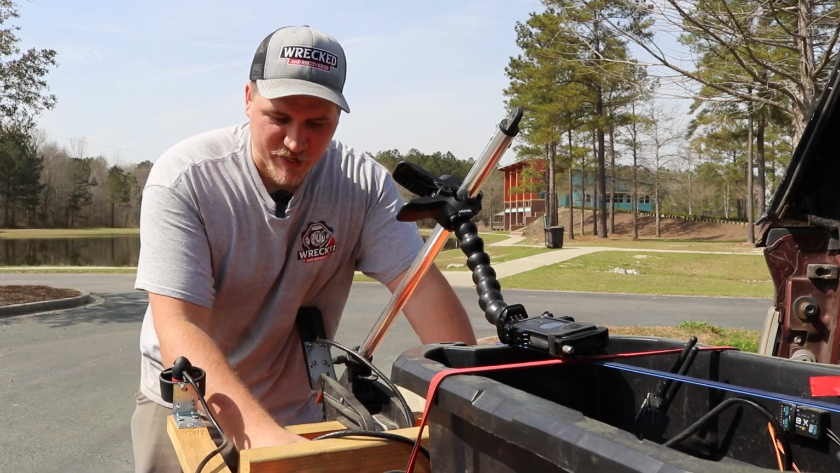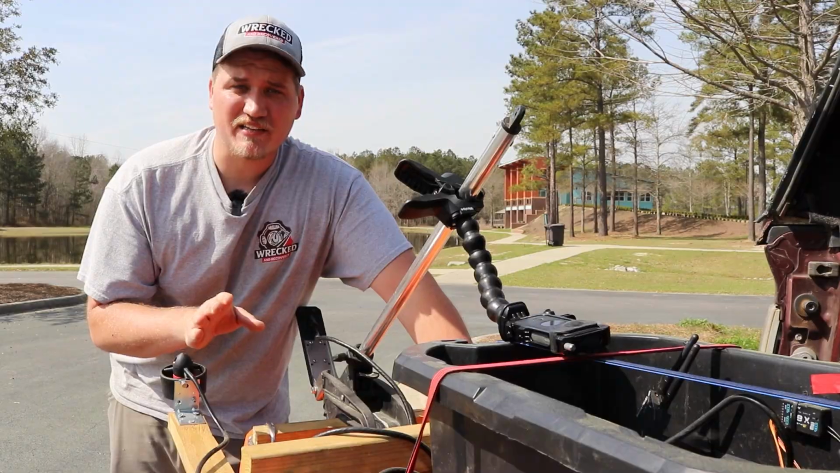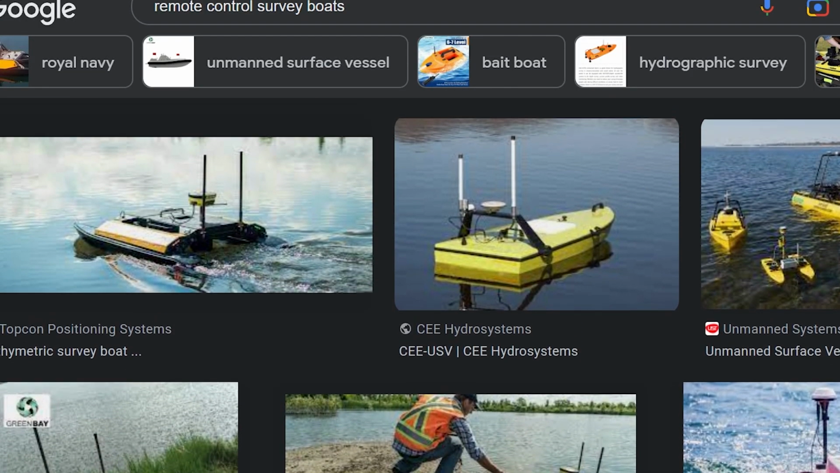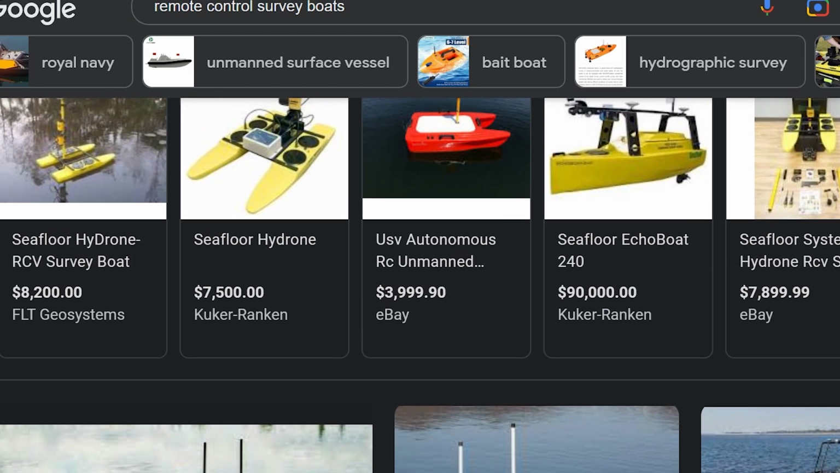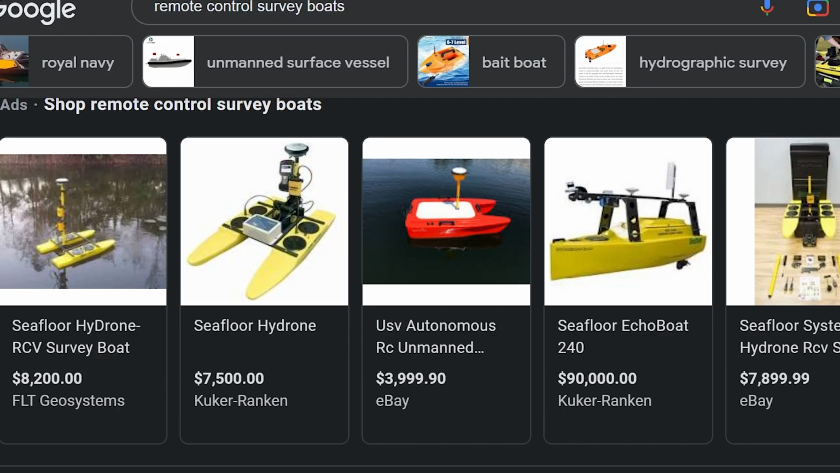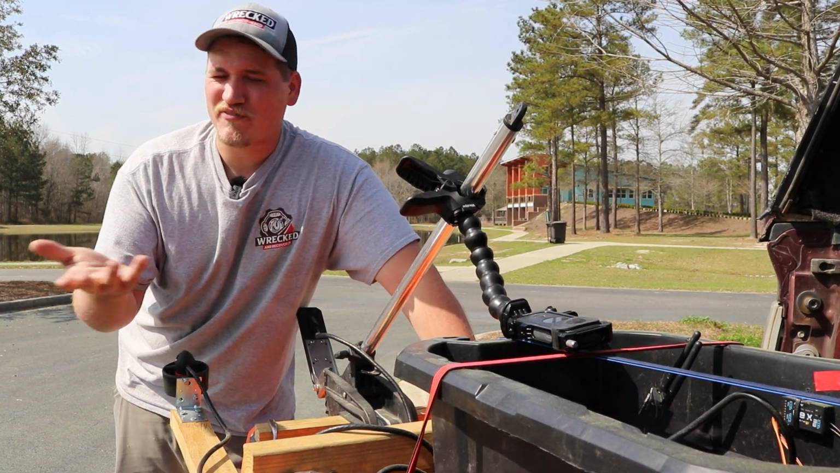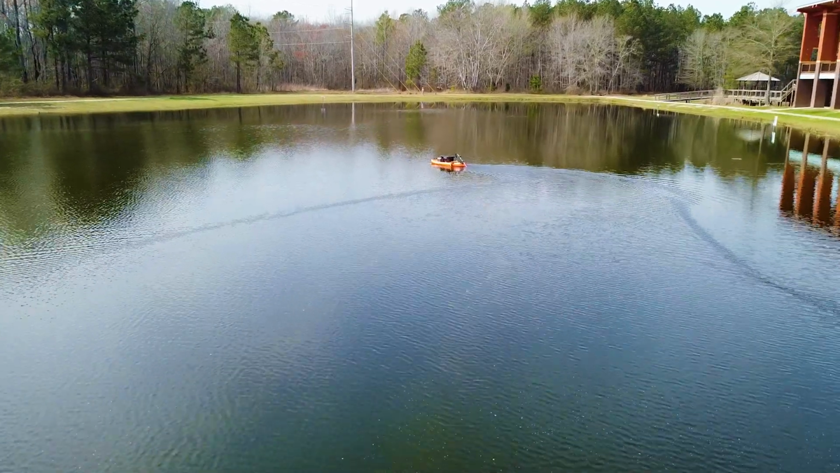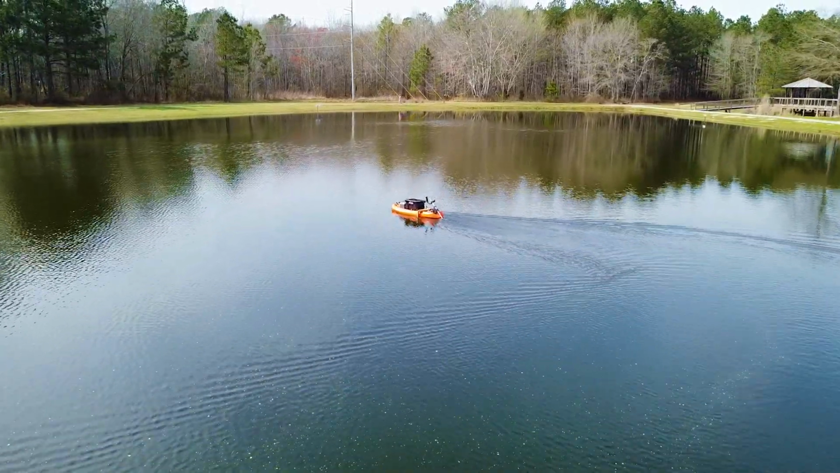So, the biggest issue I had when trying to come up with a design for this boat was when I was searching, there's a lot of these big survey companies that have made autonomous remote controlled boats, but they're like thousands of dollars. They're so expensive. And I try to do everything on budget. Also, I've never built a remote control anything before. I used to have cars, I was younger, but I really wanted to make something that was as cheap as possible. And this is something that you guys can do at home if you're interested in this type of work.